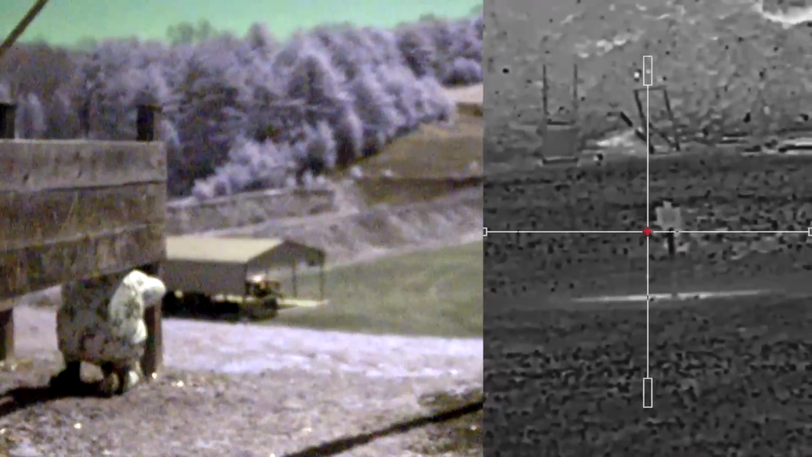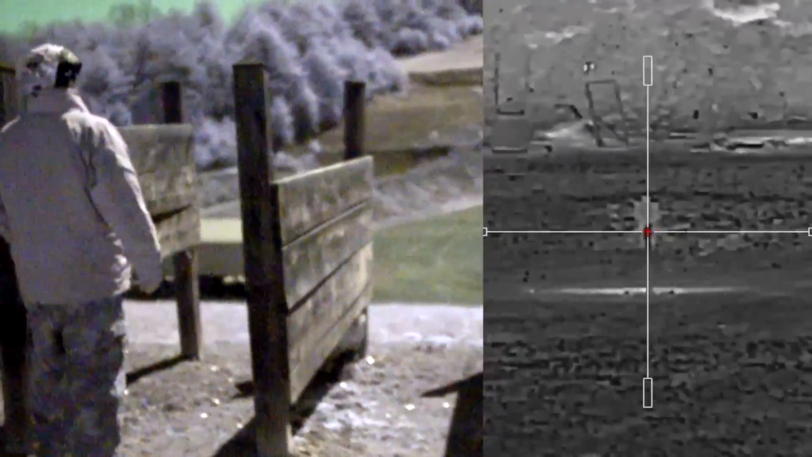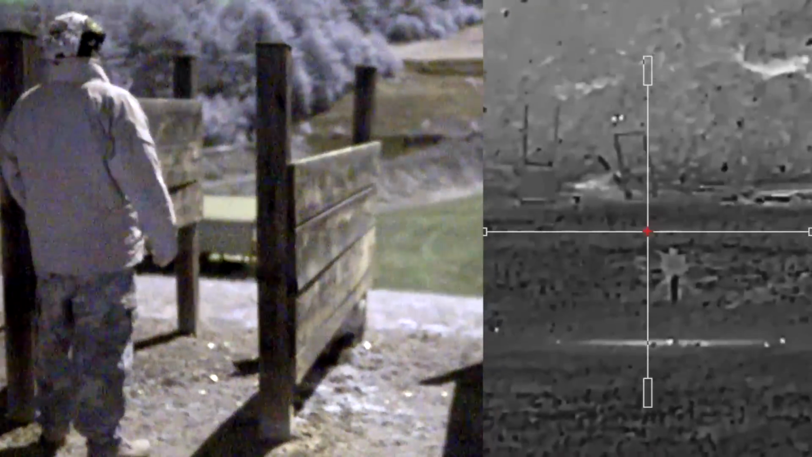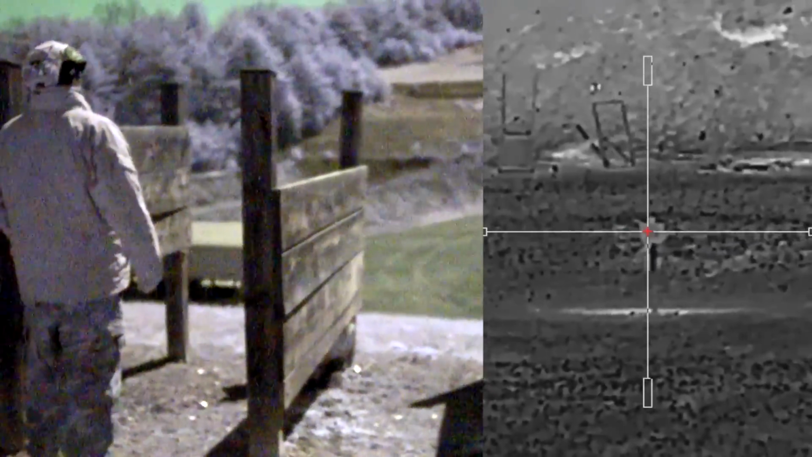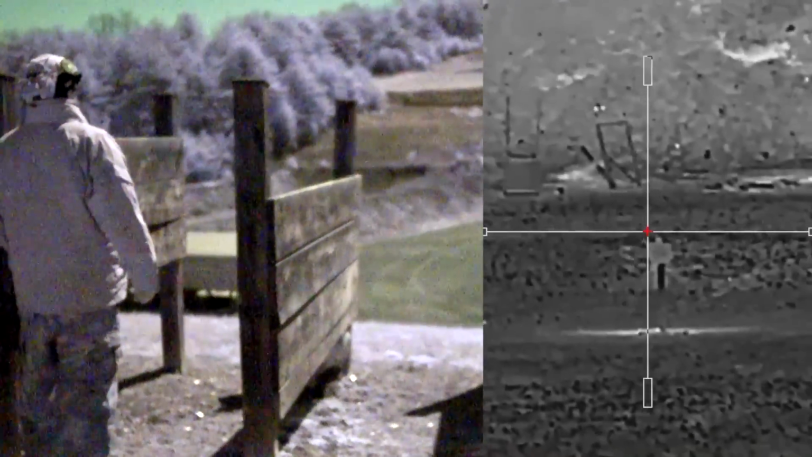So this stage 8 here is our obstacle course. There are a whole series of shooting positions here. You're going under and around walls. There's an elevated position. There's a tunnel to crawl through. And every time you get to a shooting position, you have to make 2 hits on this target that's at about 130 yards. It's nice and visible.